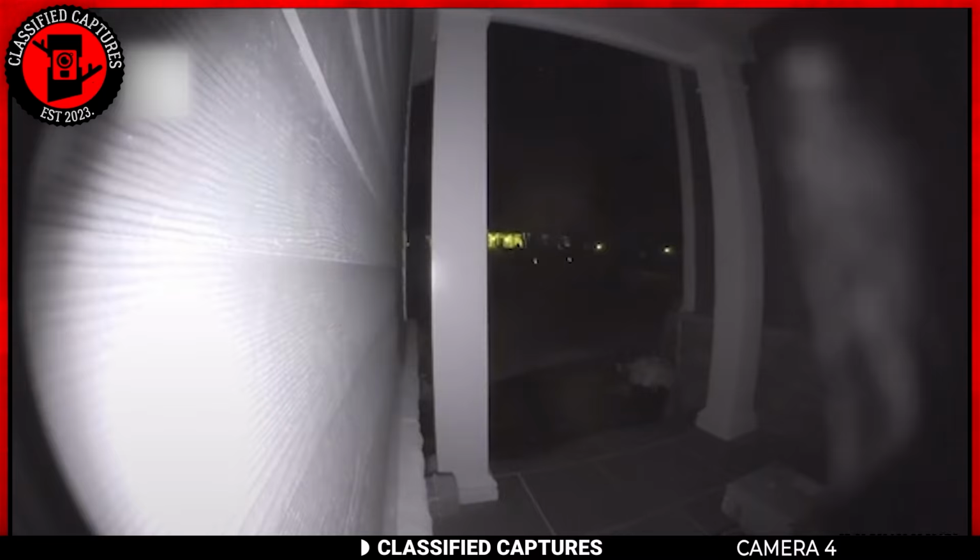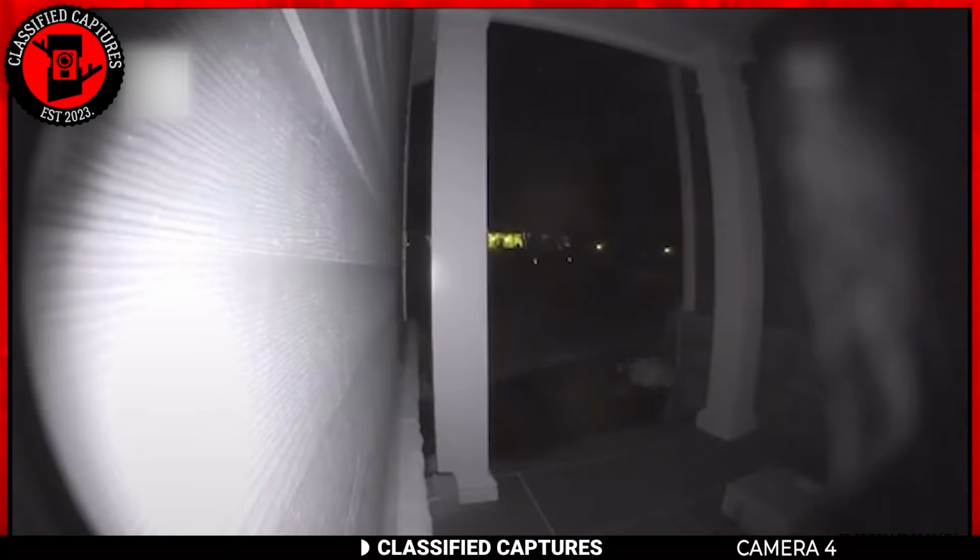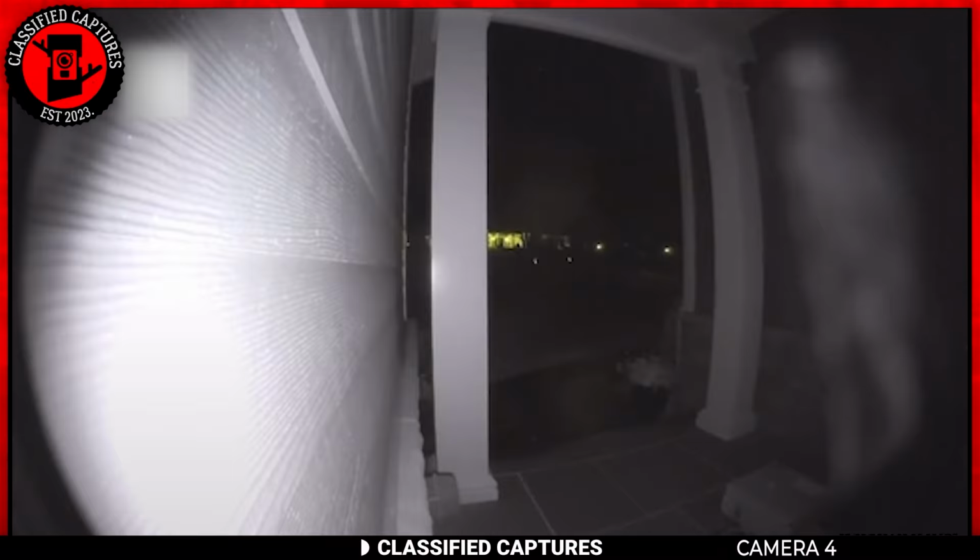A Reddit user recently shared some chilling footage from their Ring camera. It was late at night when the camera alerted them to movement, so they checked the monitor, and what they saw was beyond unsettling. Standing at their door was a 7-foot-tall, smoky figure shaped like a human. It lingered there for just a few seconds before slowly rotating and vanishing without a trace.